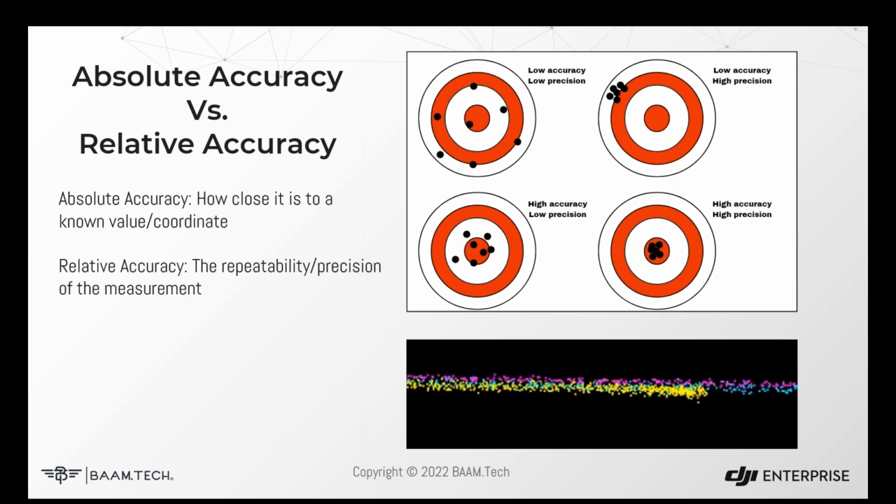At the bottom, you can see this is a cross section of some flight lines. You can see both their misalignment vertically from the yellow line and the purple and blue line, but also the thickness of the LiDAR itself, which is a function of its relative accuracy, not necessarily how well it measures compared to your ground control.